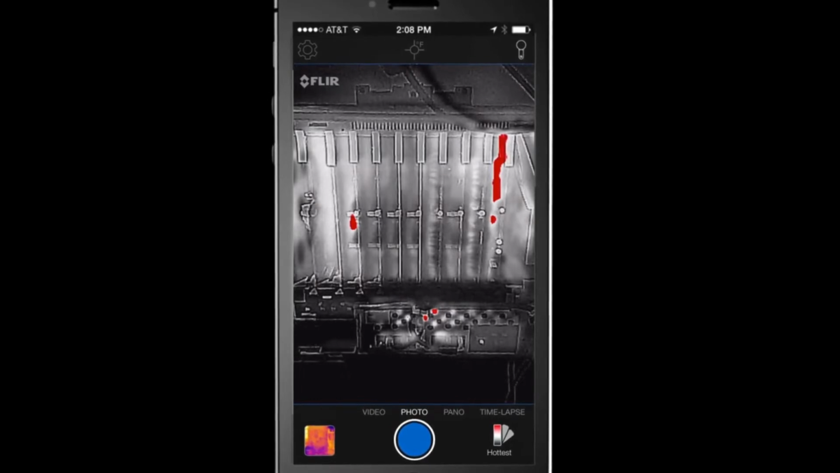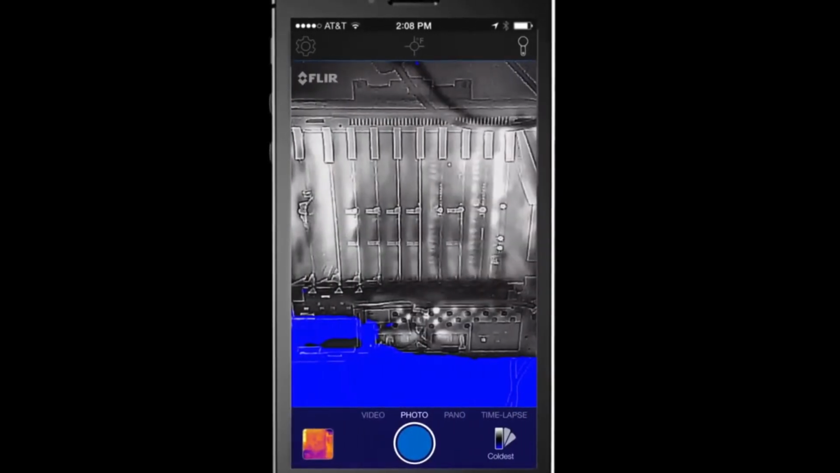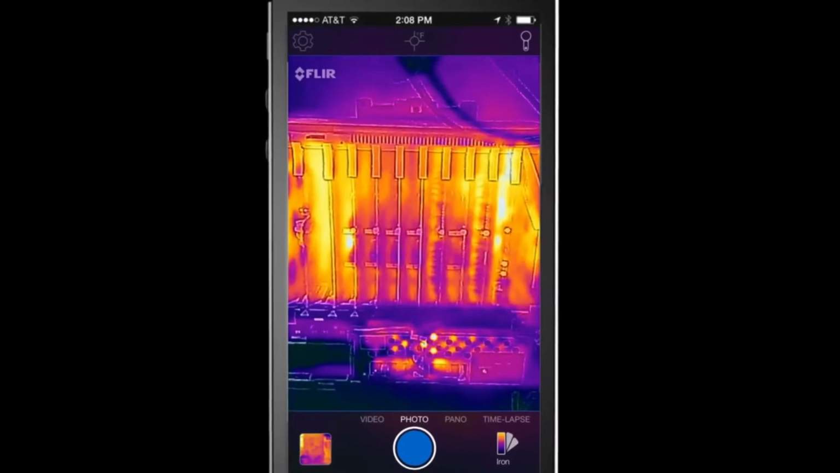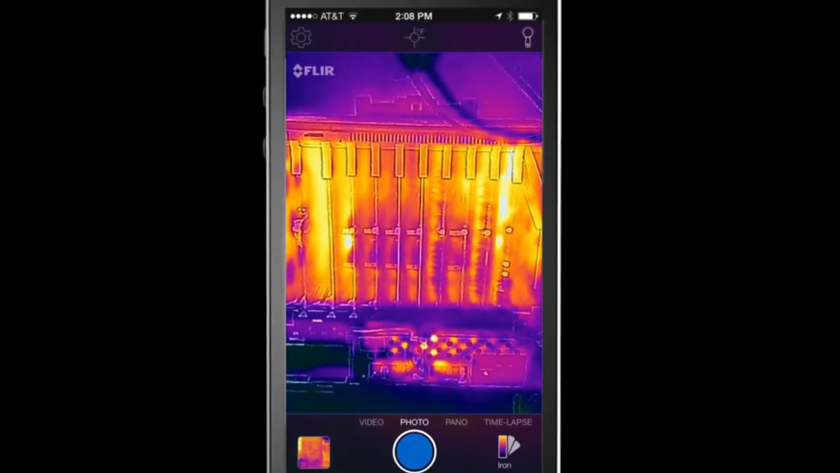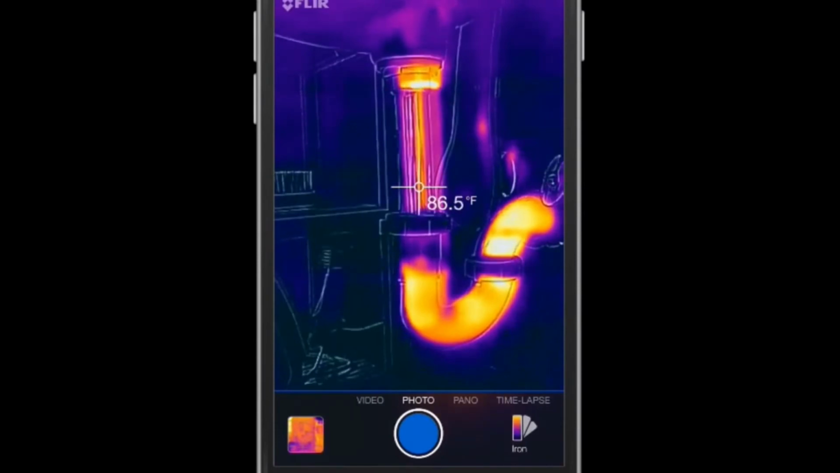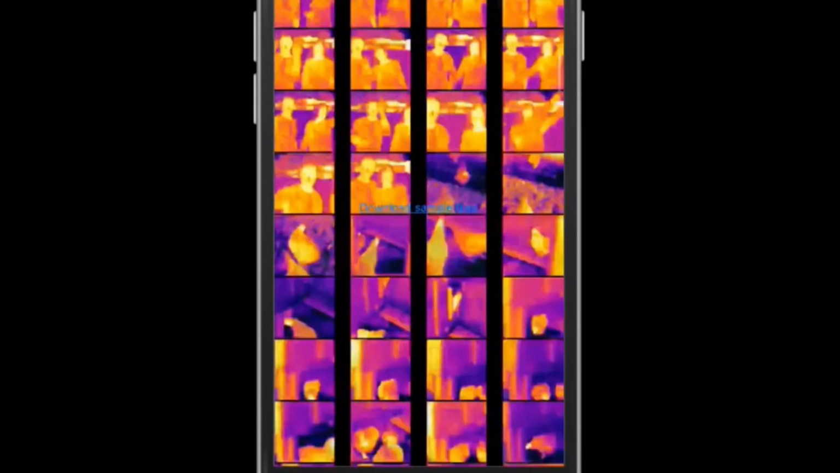It calculates the total temperature contrast in a scene and colorizes the hottest parts in red and the coldest parts in blue. Now let's say you have a high contrast scene. The iron palette uses select colors to show the rich varied temperatures of a scene without overwhelming your eye with too much color. After you've captured an image or video, you can retrieve it from your FLIR ONE by clicking the thermal photo located in the bottom left corner of your screen.